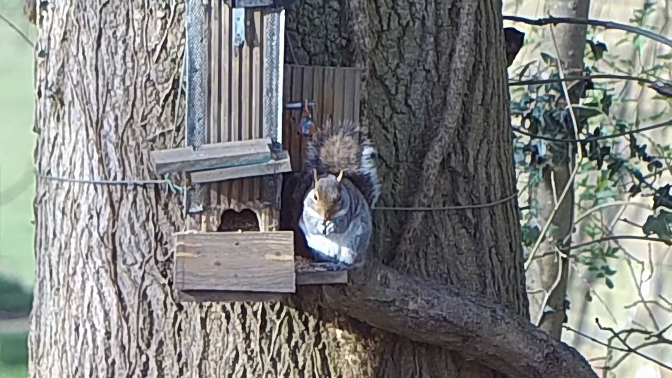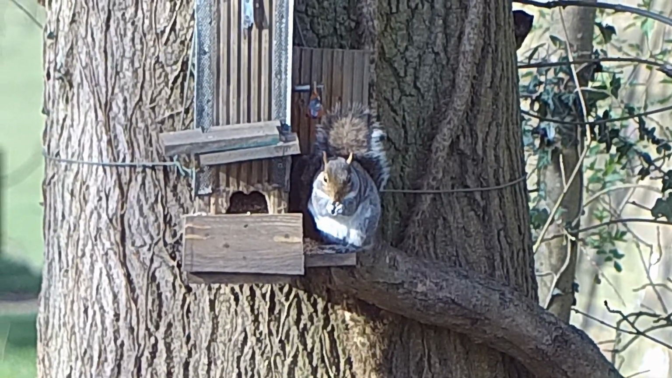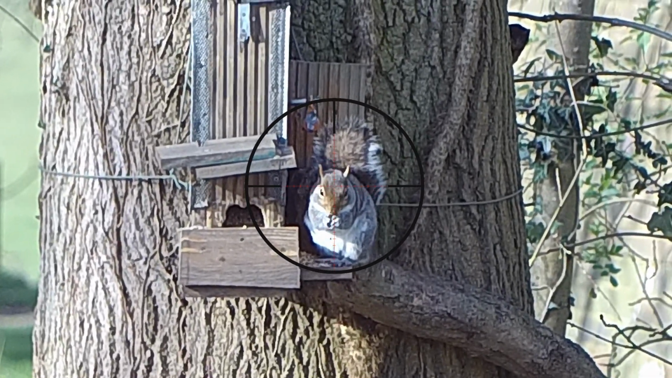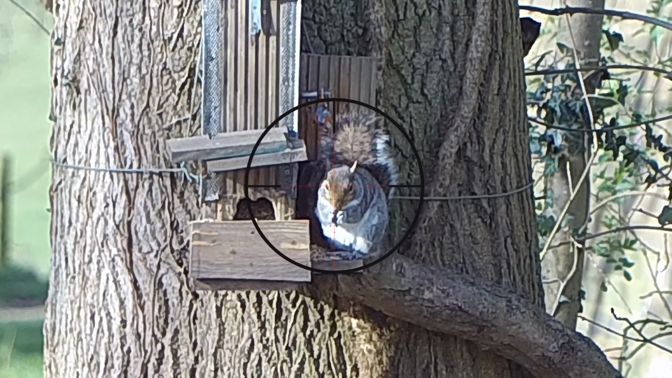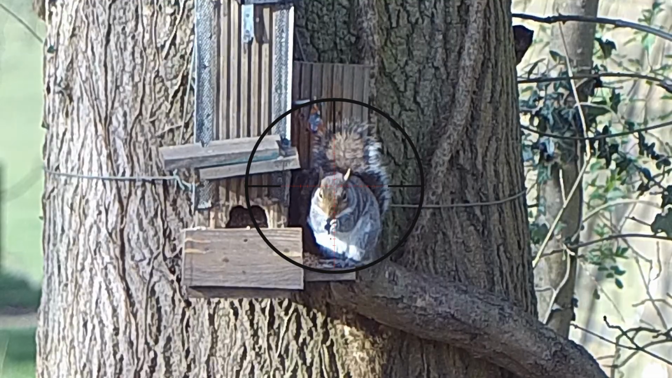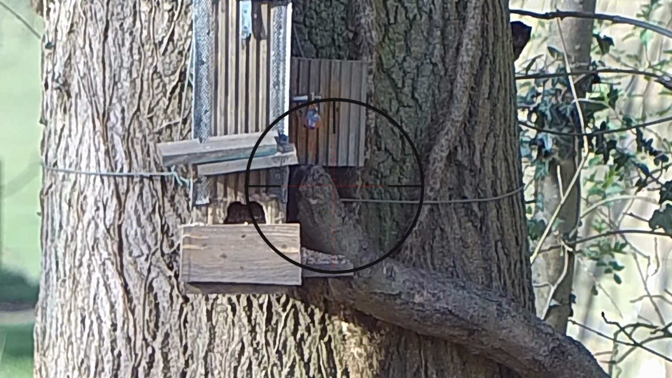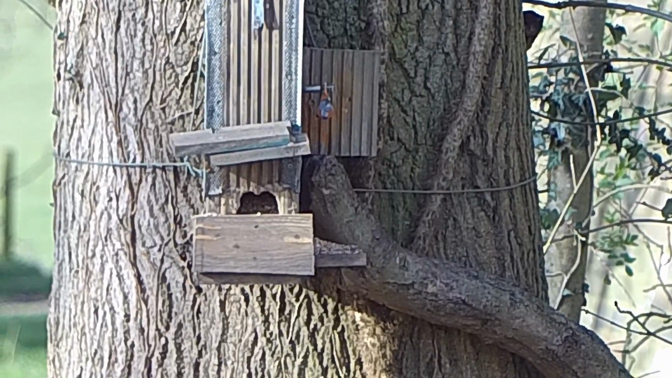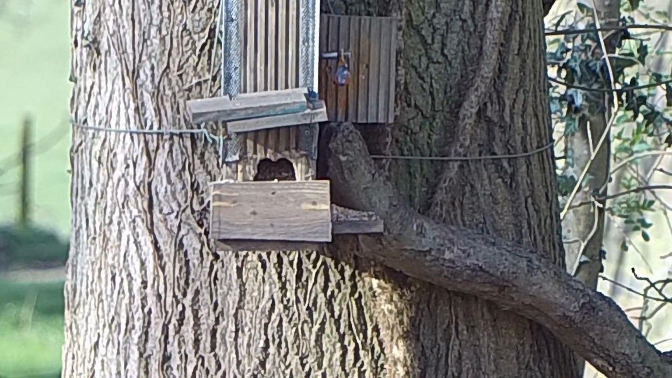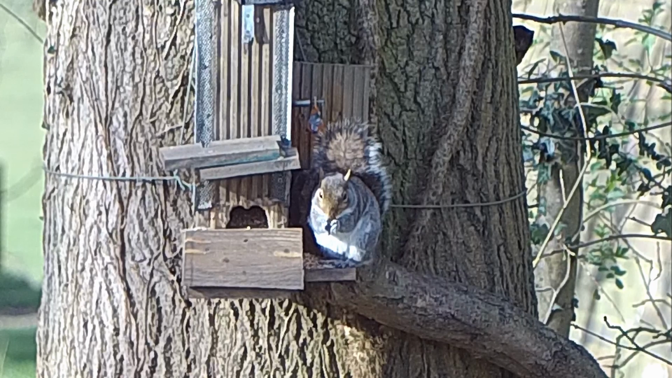I'm shooting GSB Exact RS 13.43 grain at about 11.56 foot-pounds of energy, and this squirrel is going to feel how much that is. That shot's about 16 yards. Good solid headshot there, straight down. He isn't getting back up from that.